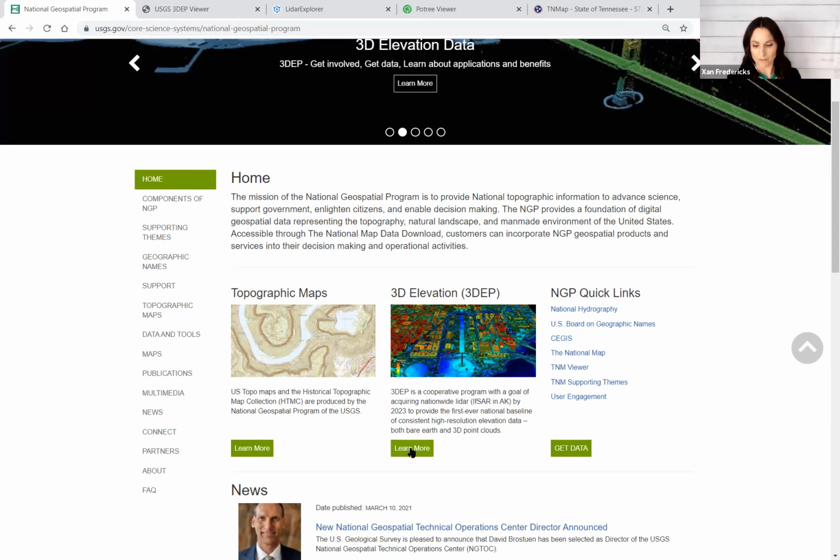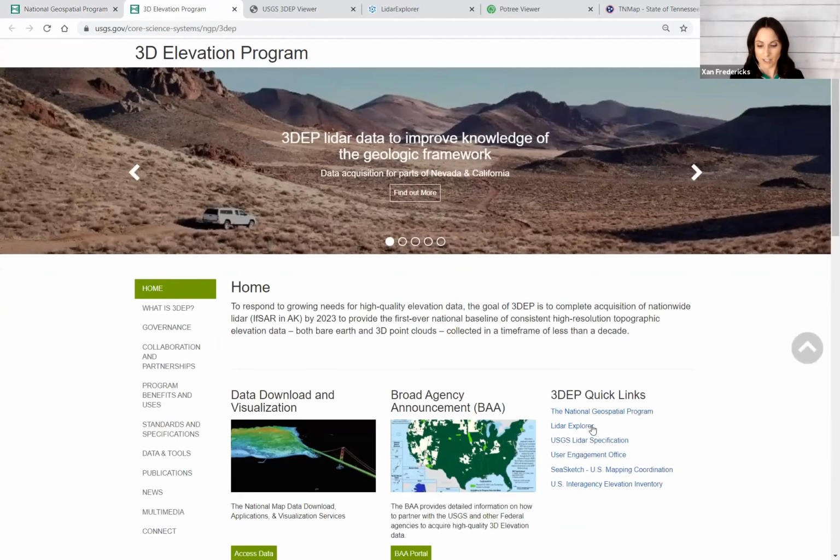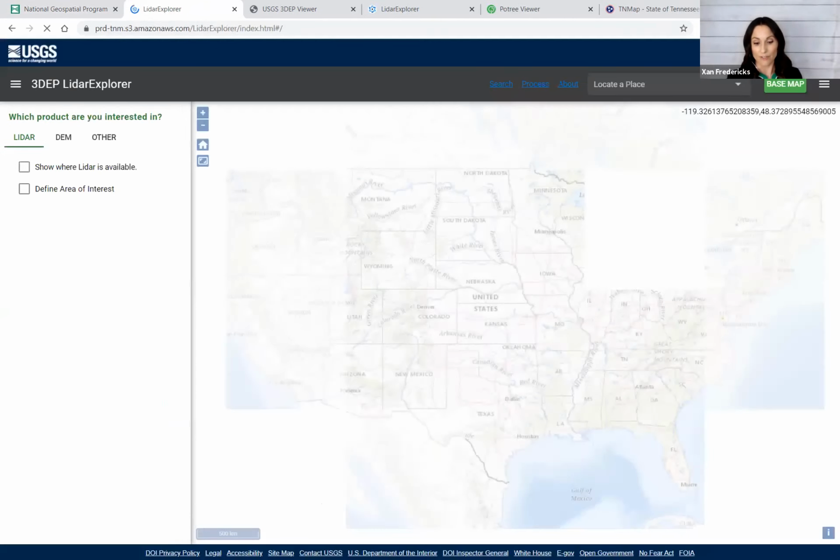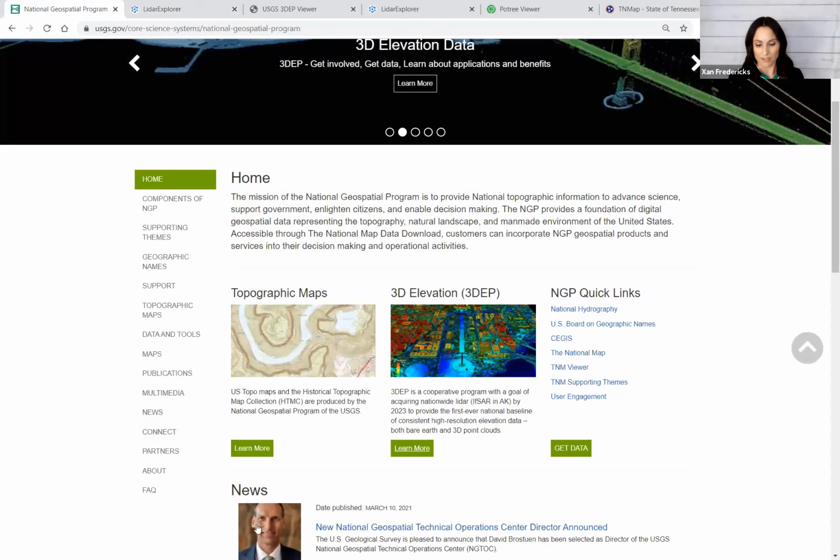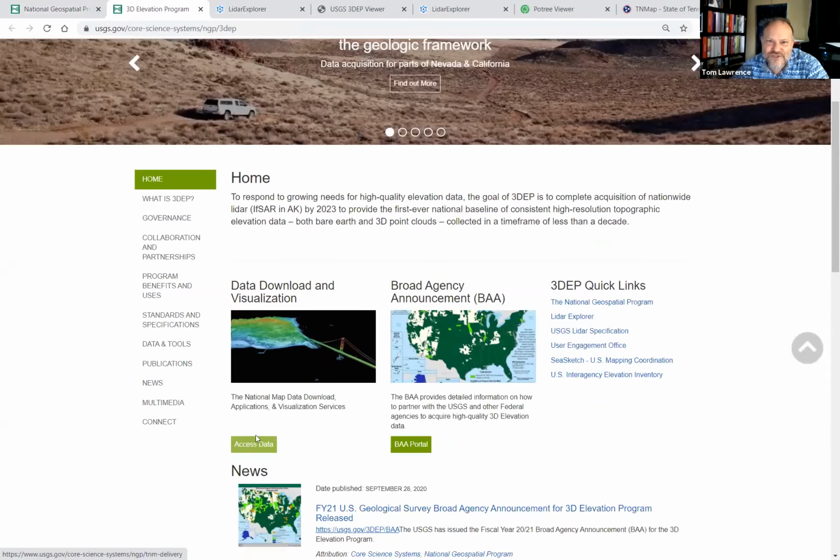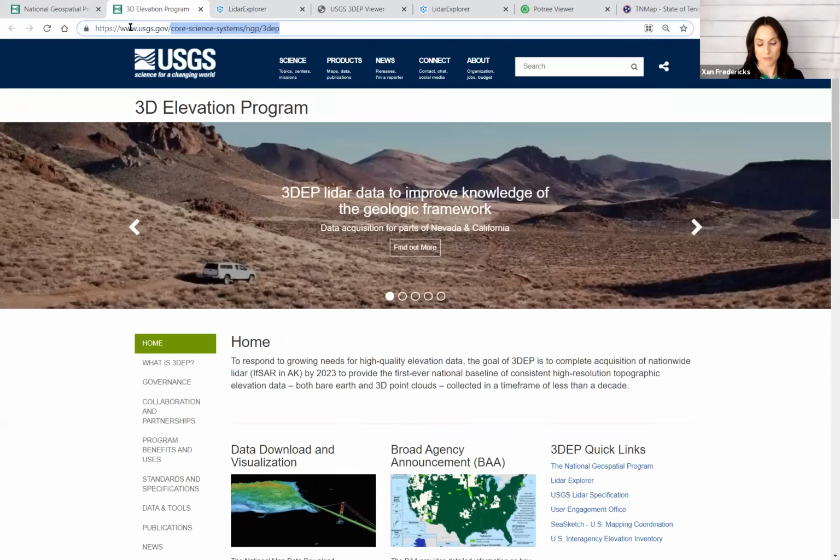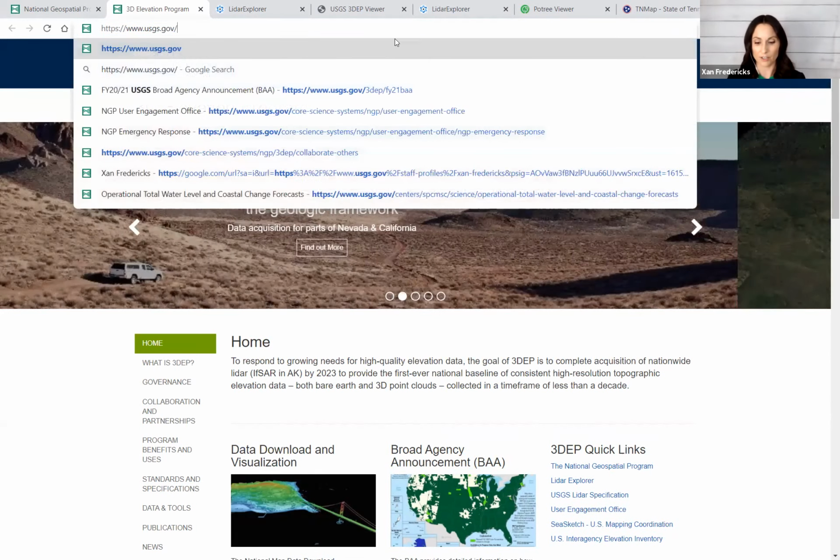You want to learn more about 3DEP. Okay, cool. Let's check out 3DEP. We've got the LiDAR Explorer. So that's another cool one. So if I go back here, sorry. I don't mean to interrupt here. If you go to USGS.gov, what should I click on first to get to where you are? I'm just trying to catch up. Core science systems, you can either come up into the search, or you can just, from USGS.gov, go into 3DEP.